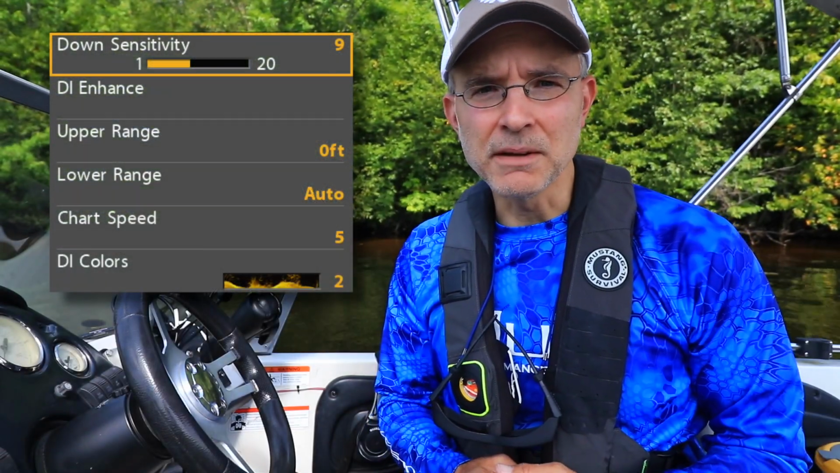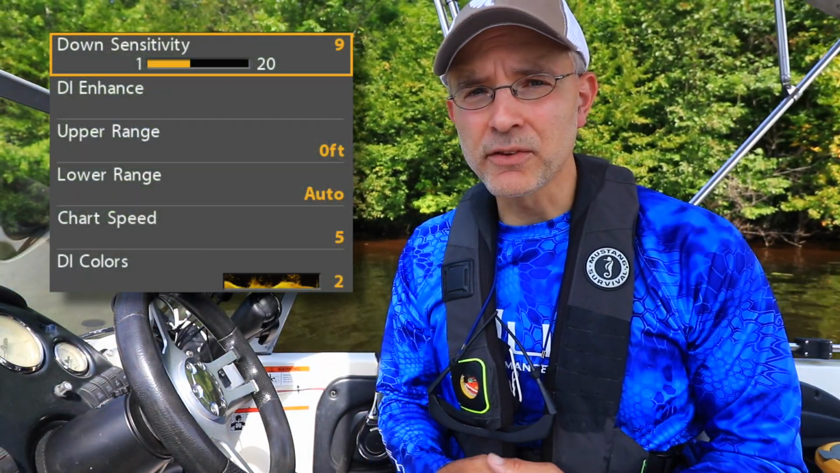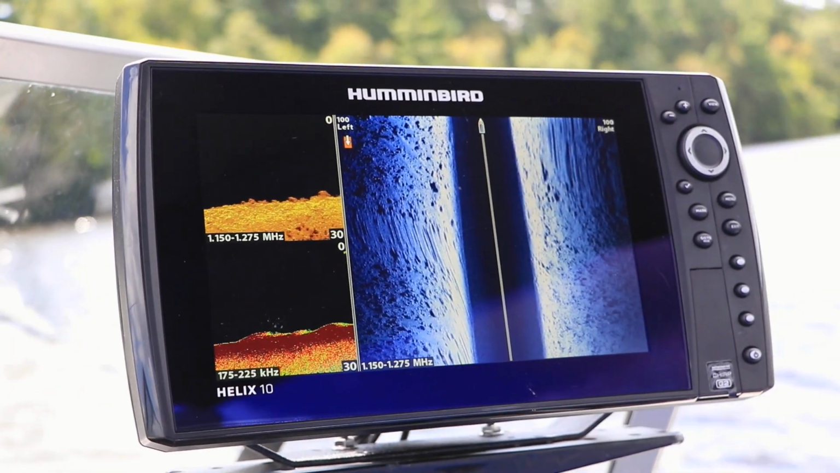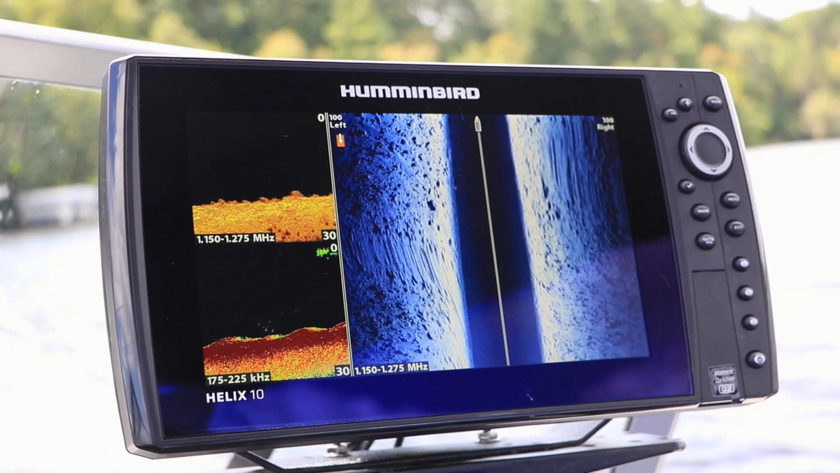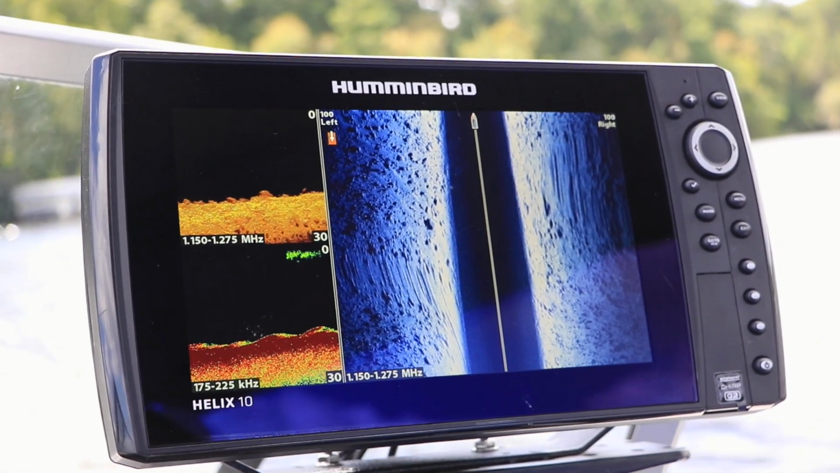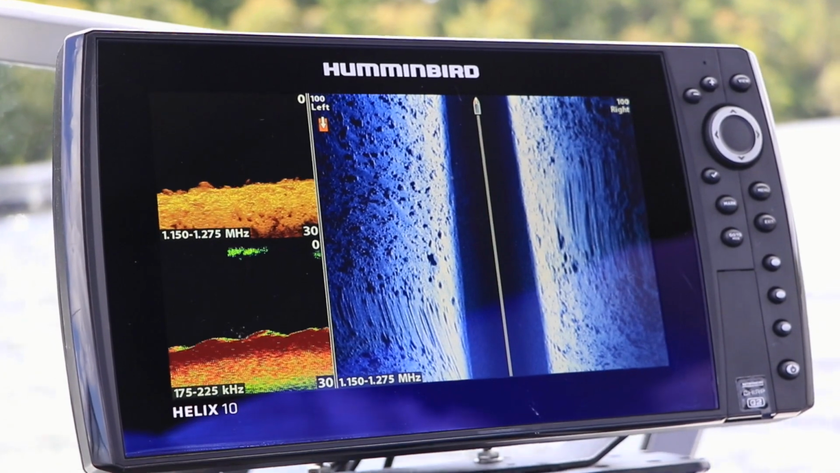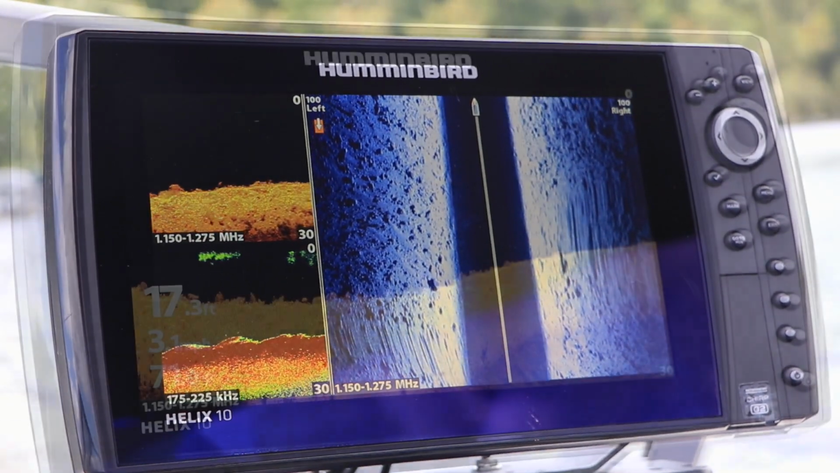Down sensitivity controls the amount of detail that you'll see in the down imaging view. Down sensitivity is independent of the 2D sonar and side sensitivity you have set for your HELIX, and is one of the most important ways to improve your down image.